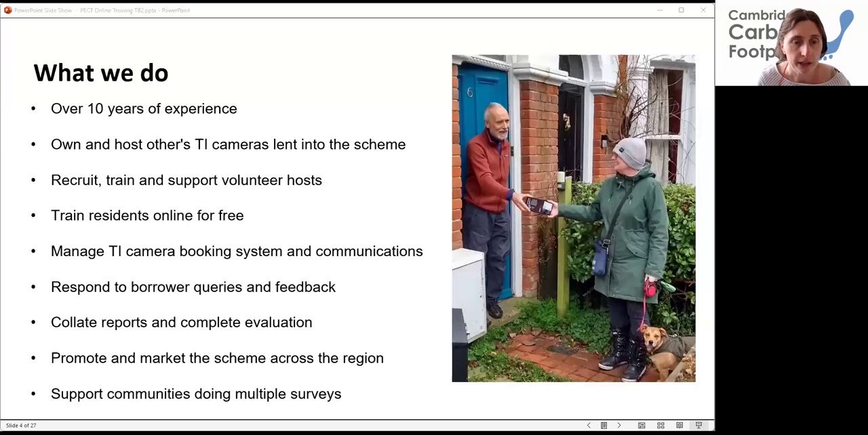We promote and market the scheme across the region, and we support quite a few communities now who are doing multiple surveys within their community. There might be a community group or a person who might just be doing a couple of streets in their region, or a community group who's doing whole parts of their community. We've had small villages do about 90% of their village, going around and doing loads of houses, which is fantastic. Next slide, please.